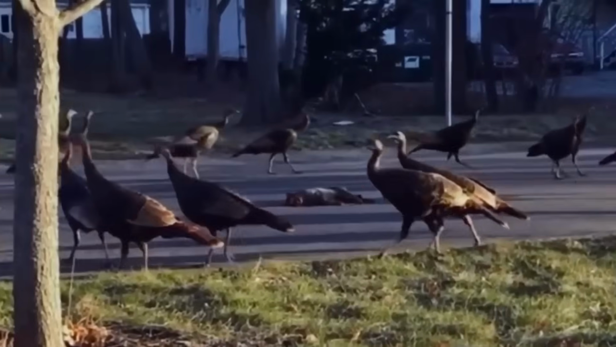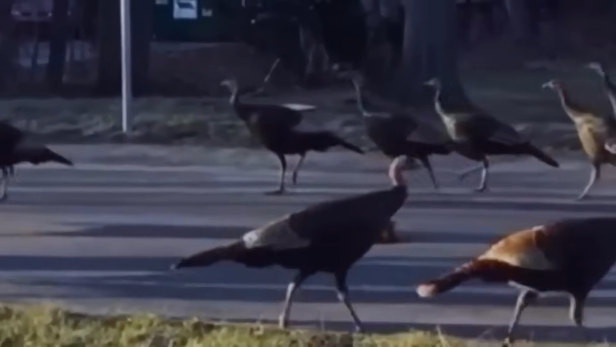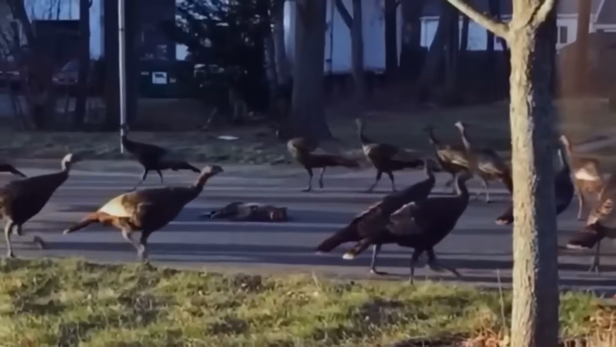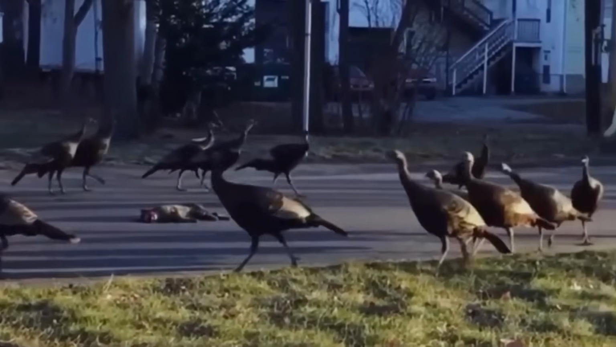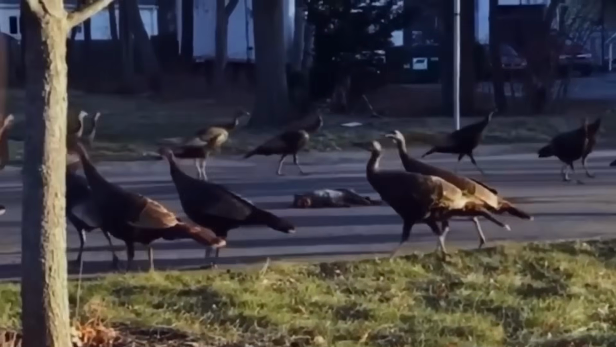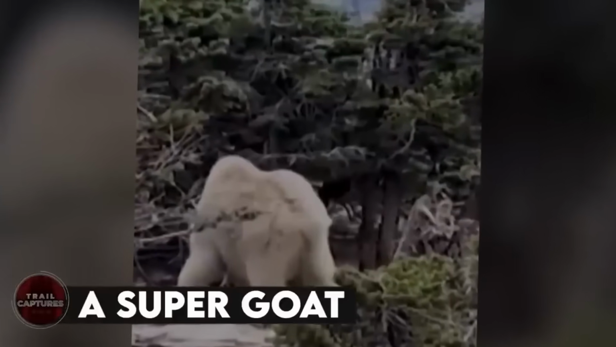The Death Circle. This eerie video was captured by a guy who stepped outside his house and spotted a bunch of turkeys acting strangely. These turkeys were going round and round a dead cat lying on the road. When it went viral, everyone was baffled. But we've got the explanation for you. Researchers say that turkeys mistook the cat for a threat, so they began investigating. Since turkeys tend to stick together, when one started circling, the rest followed, creating this weird loop we now call the death circle.